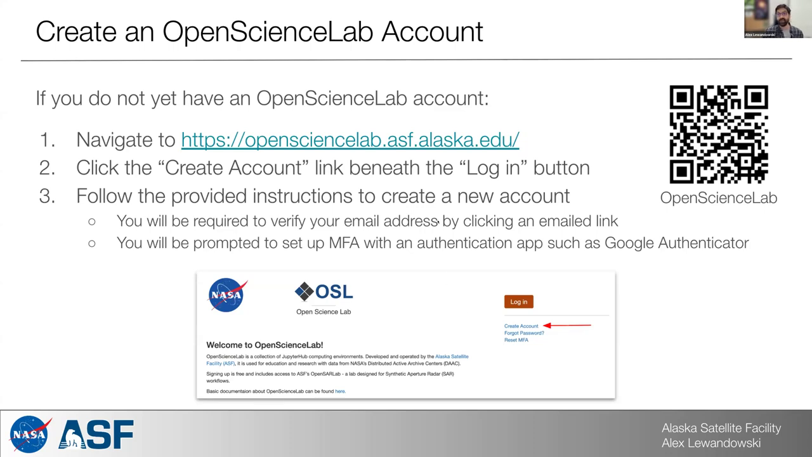At that point, you'll follow the instructions to create your account, and you'll be emailed a verification link. So you'll need to go to the email address that you provided and click on a link that's emailed to you. And then at that point, you'll also be required to set up multi-factor authentication. There are pop-ups that walk you through this process, but you'll need to set this up with an app like Google Authenticator or a similar authentication app.